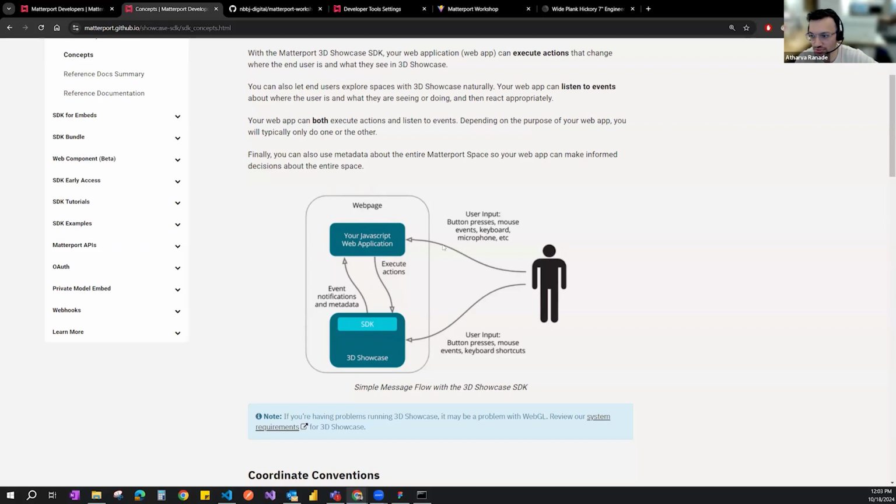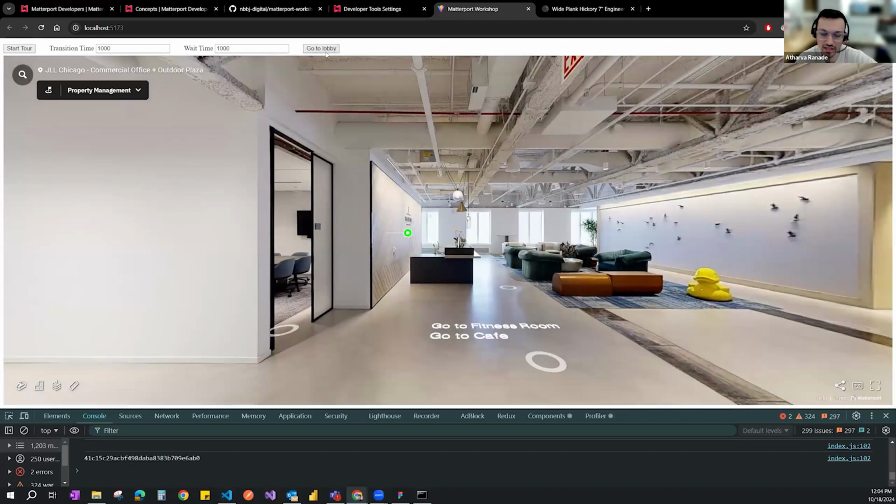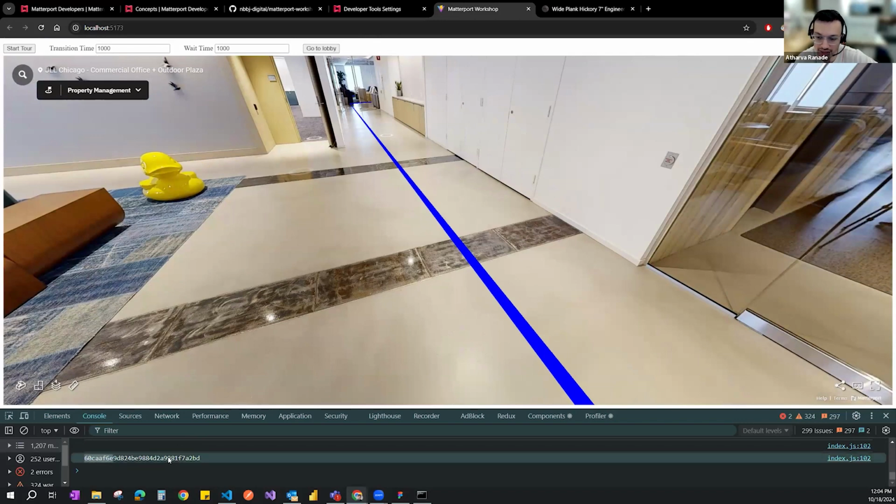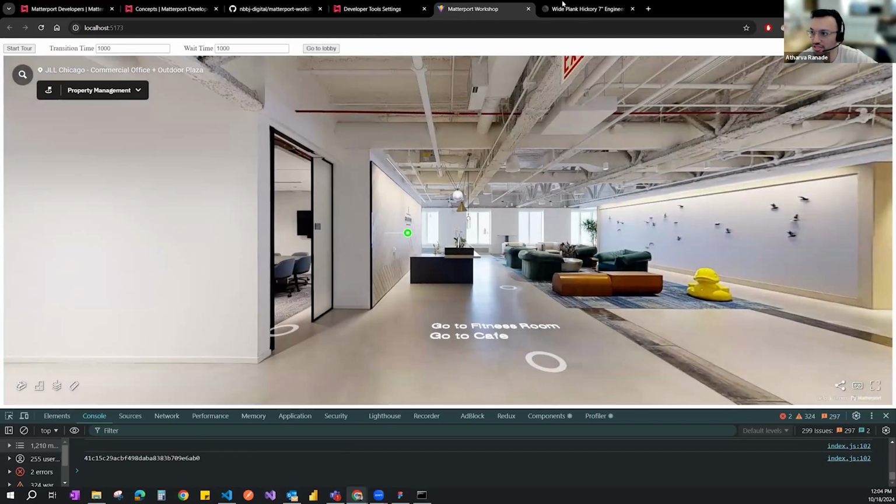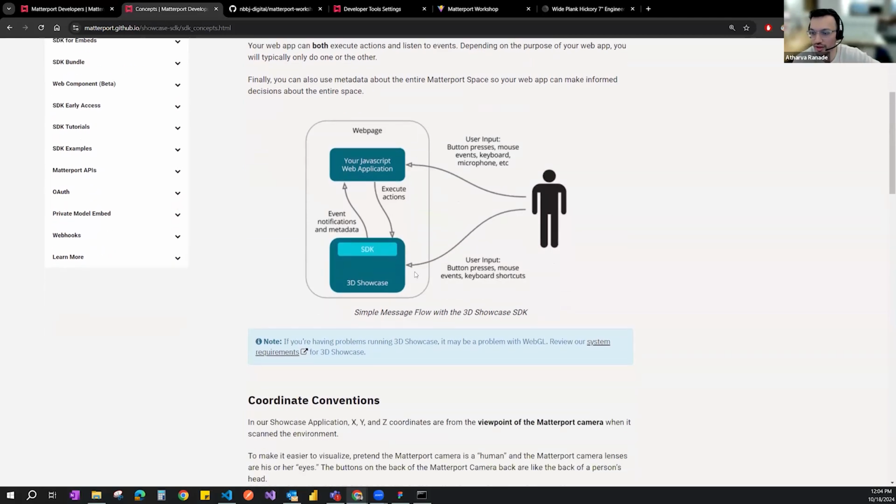As a user, you're sending inputs to either the web page or the SDK. To explain that simply, if I'm clicking on lobby, it's me as a user sending information to my web application. If I move in space, I'm sending information to the SDK. Then my SDK gives me the values, which is the third step. And then as I click on go to lobby, the web application drives the SDK down.